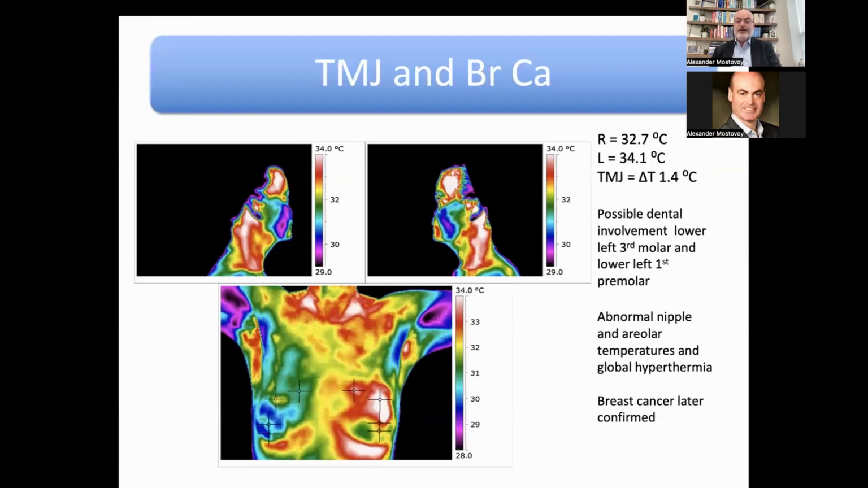In this particular case, we measure 2 points just outside of the ear canal, the upper and lower jaw. The TMJ points are measured. Here we're looking at delta T, the difference between 2 points of reference, of 1.4 degrees Celsius, which is quite significant.